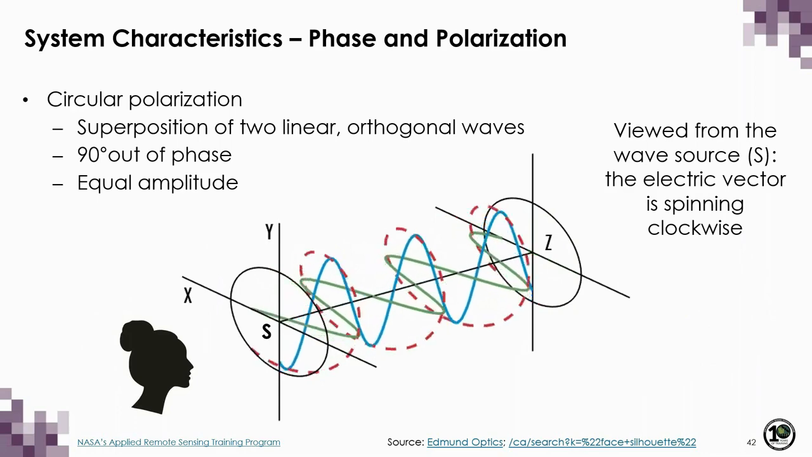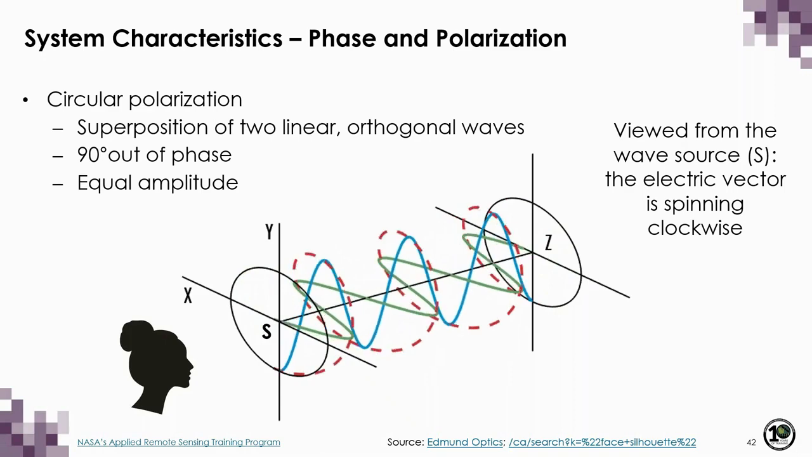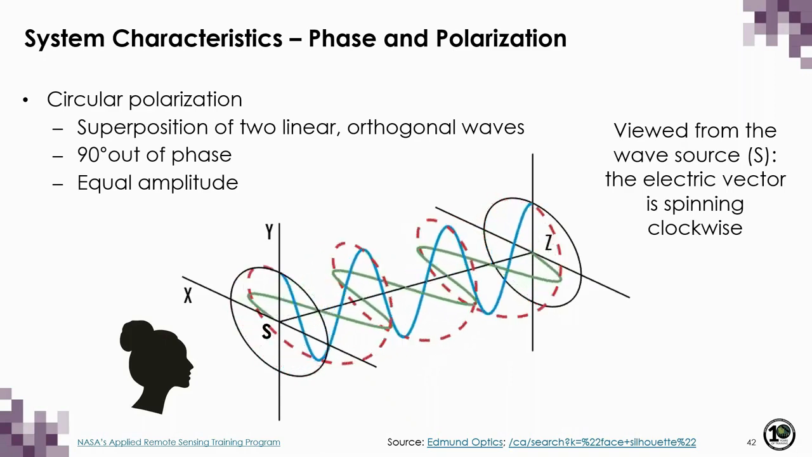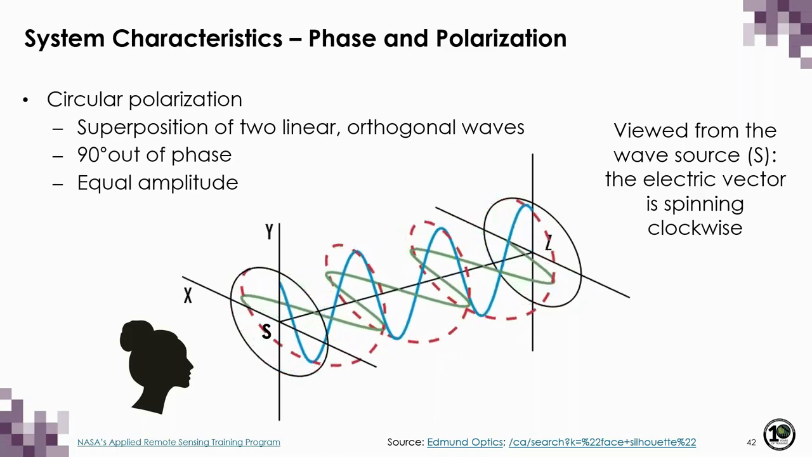Now this animation is showing you what I was just describing, and the red line is what you should be focusing on, which is the tip of the rotating electric field vector, and it's tracing a circle through space and time.